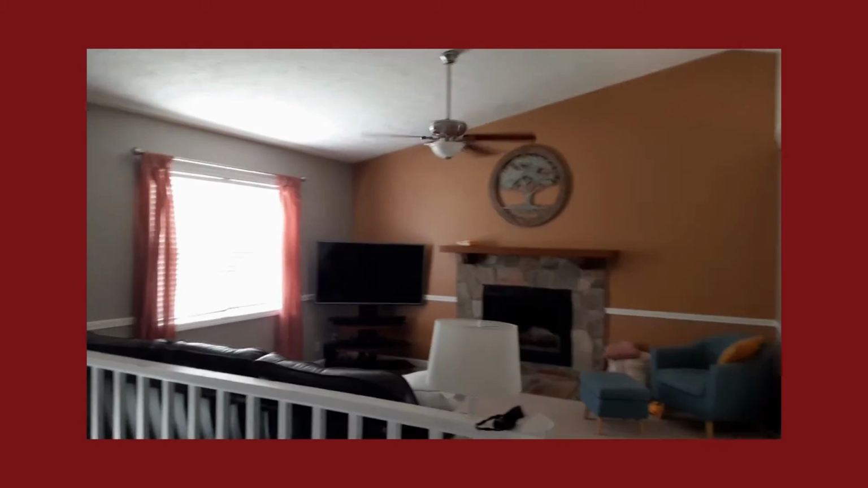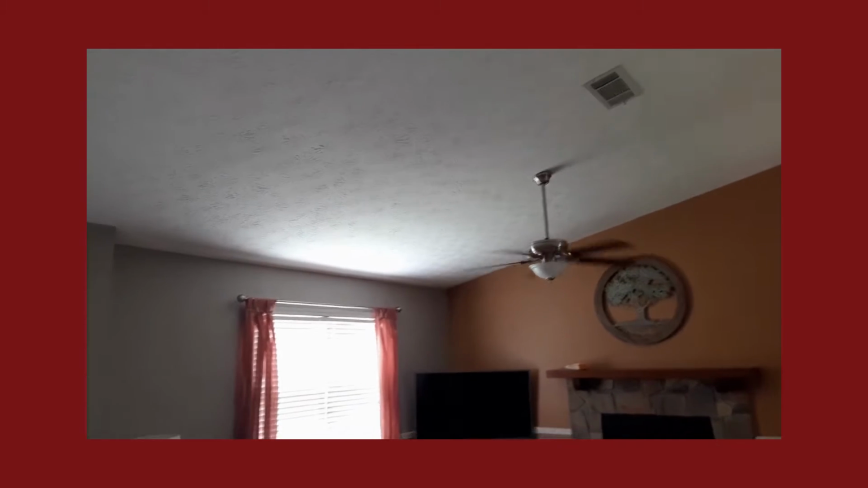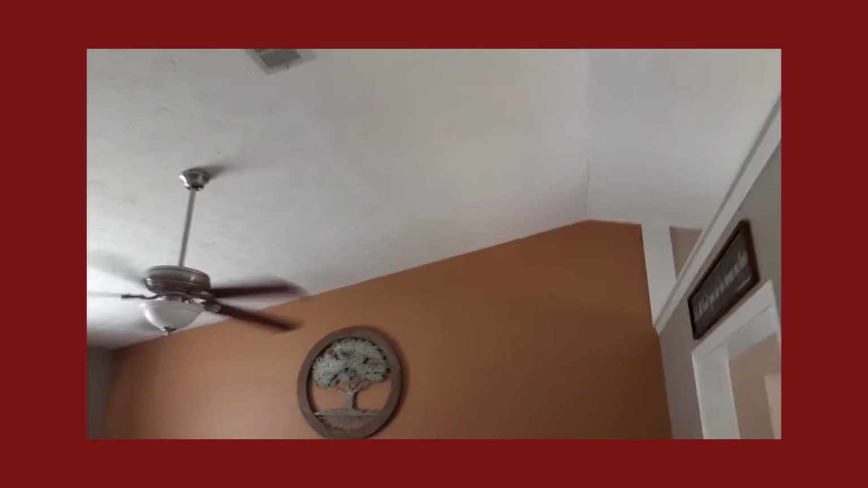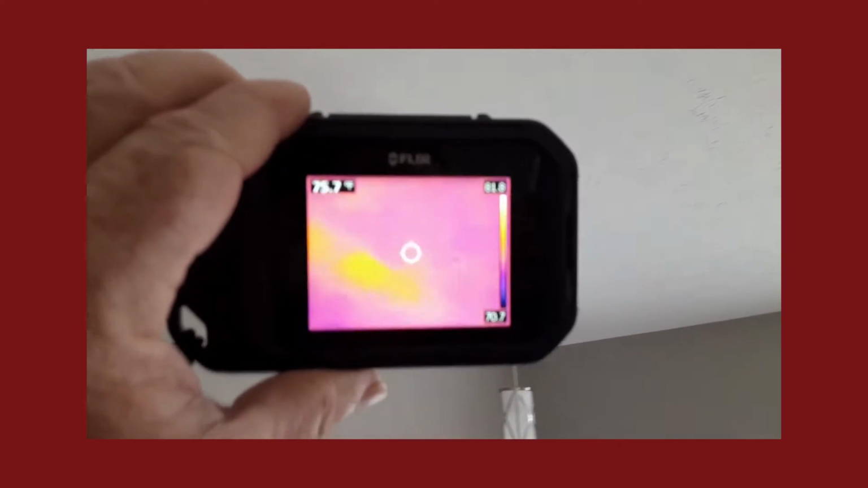Here we have a raised ranch with a vaulted ceiling in the living room. From the attic, there's no access to the side of the house. And as you can see, there's no indication of any kind of moisture or any moisture stains or anything like that. That's the reason we have the thermal imaging camera. This way we can check what's going on.